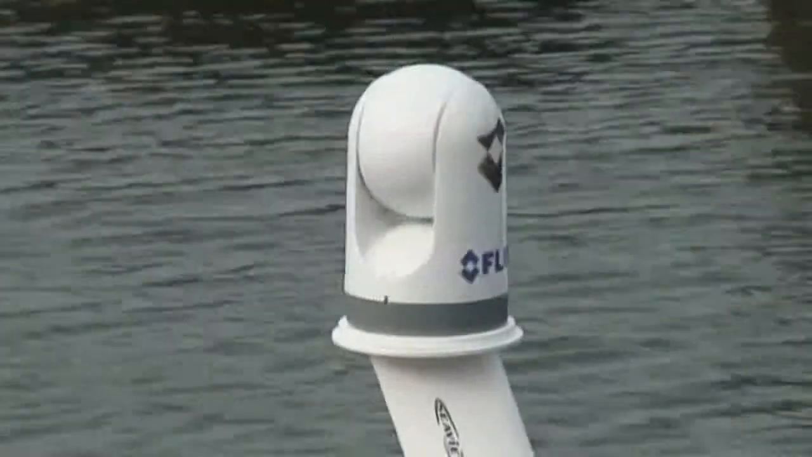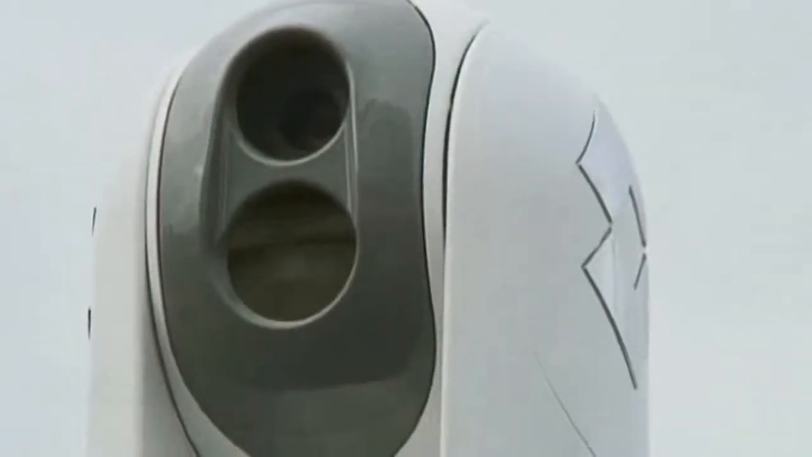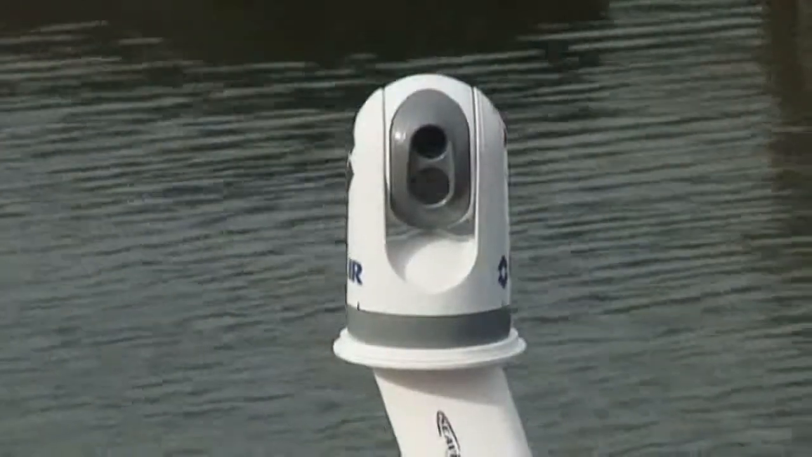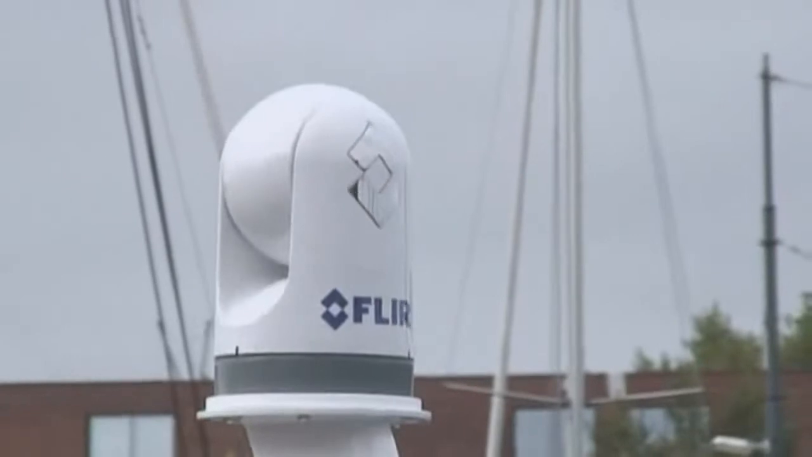The new FLIR Systems M Series is a premium multi-sensor system. Packaged in a small ultra-compact gimbal, it's been developed for the most demanding maritime applications. The FLIR M Series is the perfect tool for nighttime navigation, shipboard security, man overboard situations, anti-piracy and many other maritime applications.